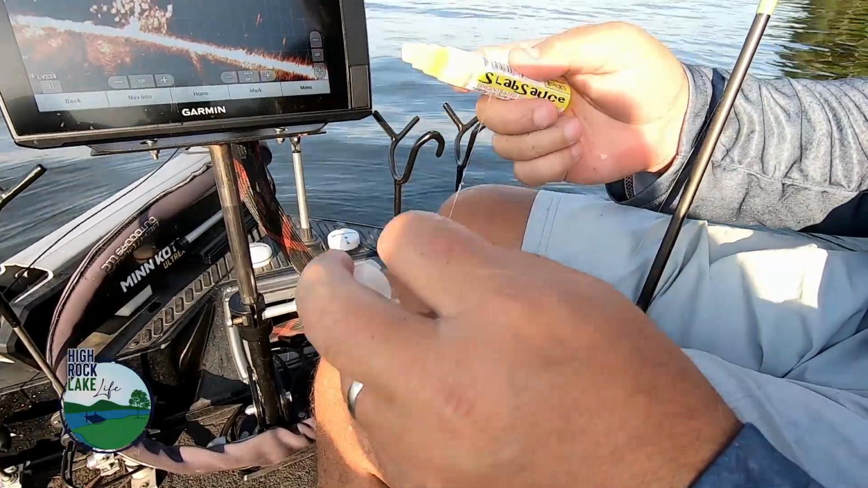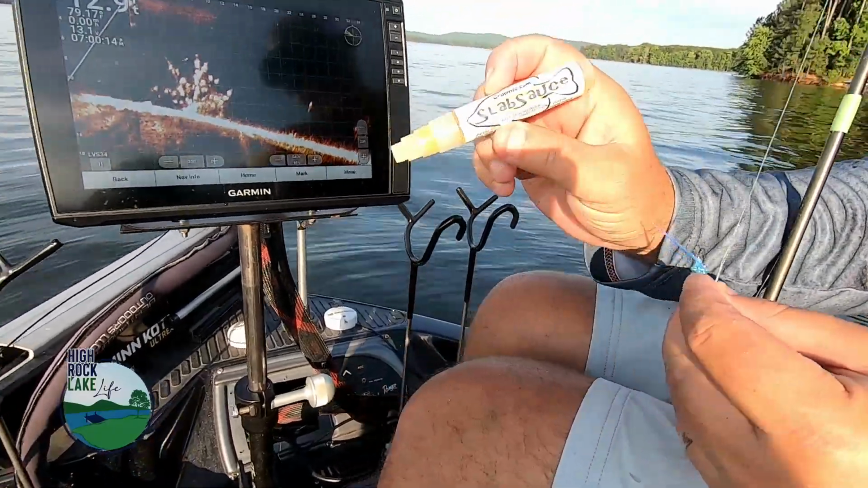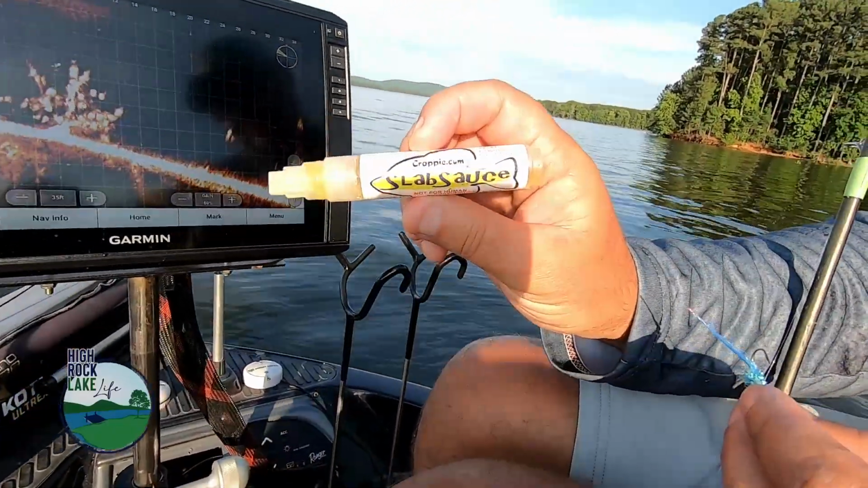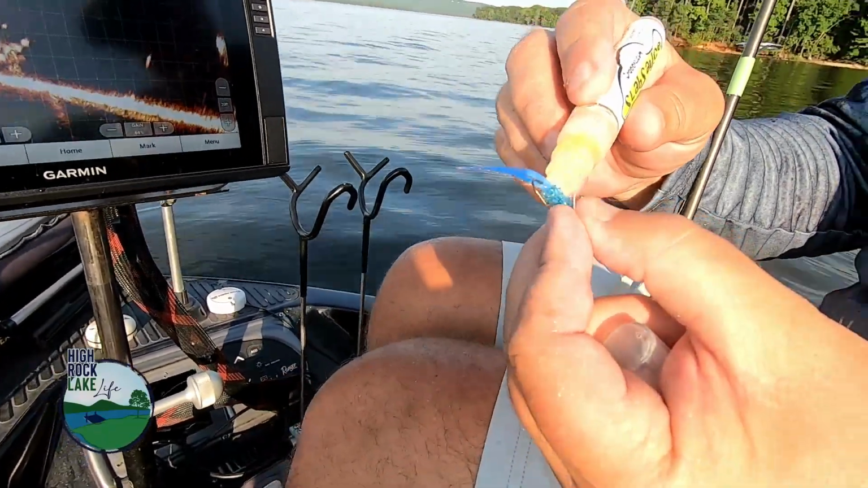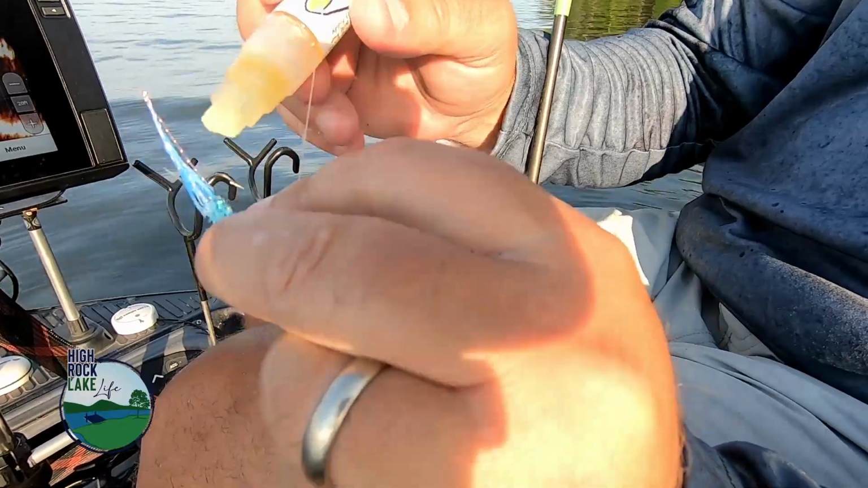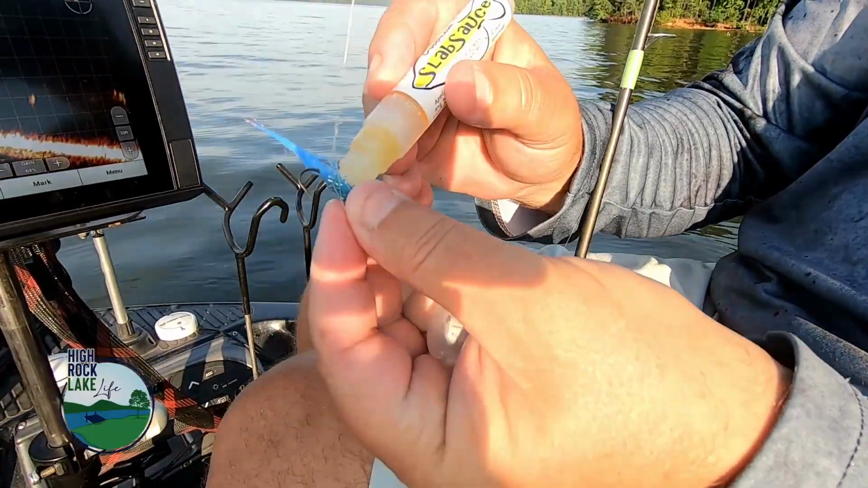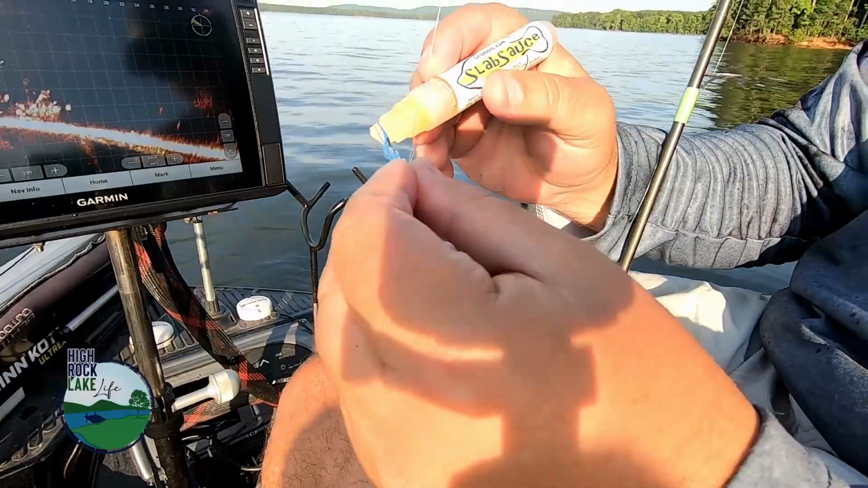All right guys, we've been catching these fish, and they've kind of backed off a little bit. What we're doing is using this Slab Sauce from Crappie.com. It's on that little applicator pen. You push down that pin head, it'll come out of that end, and you can just rub it like a marker all over that bait. We're going to see if we can get a little scent action going on here and load them up.